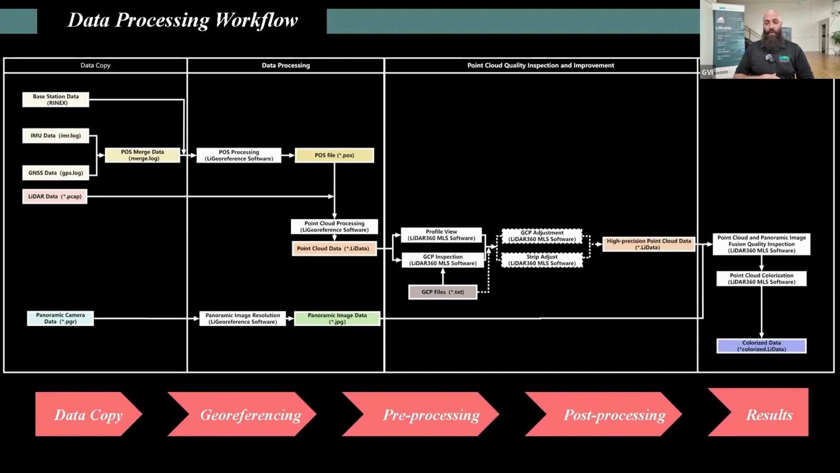We have LiDAR360MLS, which also allows for colorization of point clouds as well. So you would have your profile view within LiDAR360MLS. You can do your GCP inspection inside of LiDAR360MLS. You can do your adjustment. You can do your strip adjustment. High precision point cloud data is generated from LiDAR360MLS if there is additional needs of cleaning as well. And then from there, we have the fusion side of it, where your point cloud and your panoramic images can be used simultaneously, hand in hand, in order to do further analysis, feature extraction, classification, and annotation, which we will go through in this webinar.